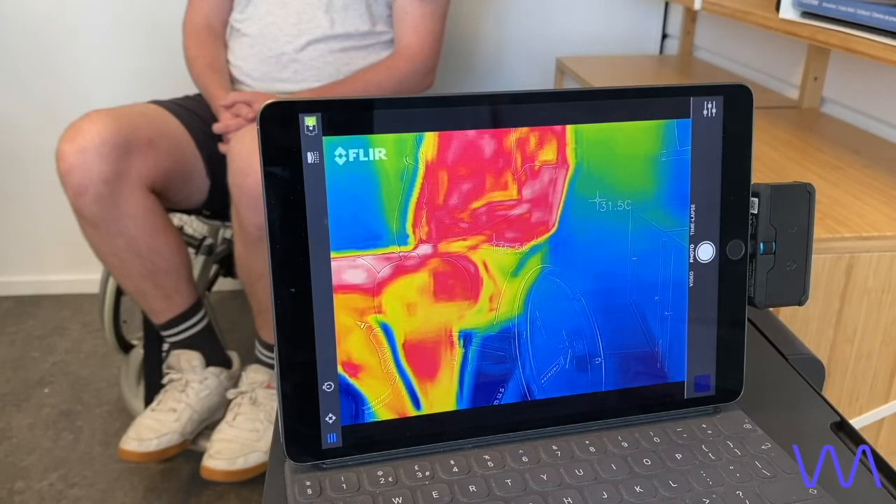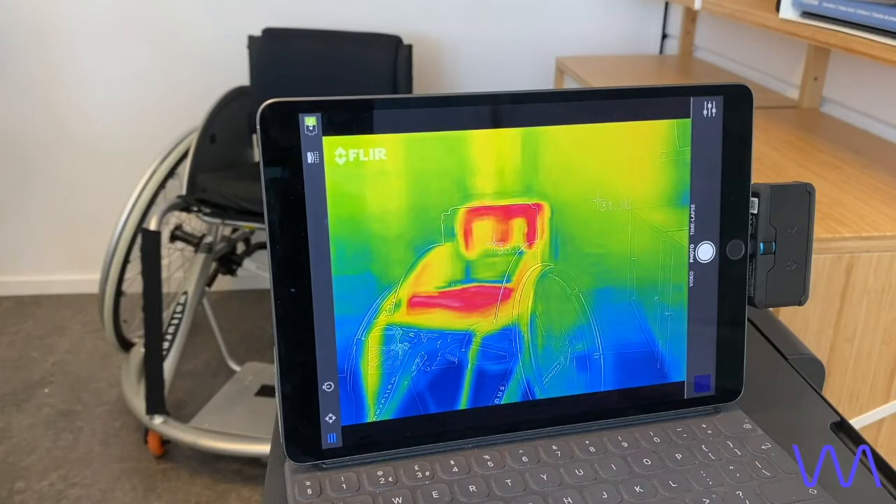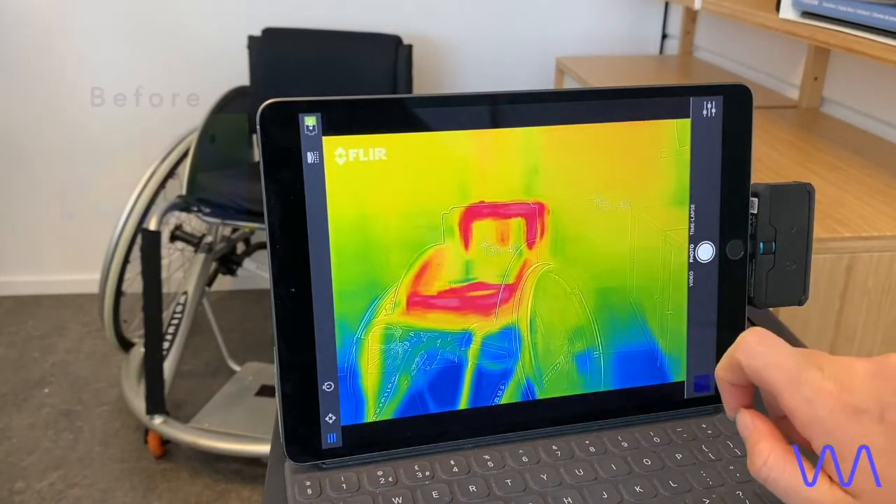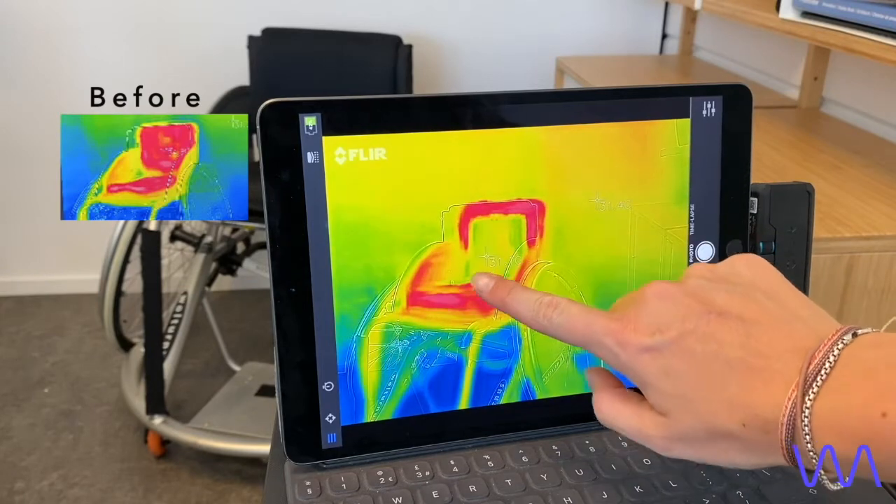So this has almost been 10 minutes, so I think it's time to have a look. You can see also that the environment temperature has gone up. Our office is super hot at the moment. Okay, so that went back to 32 degrees where the channels are. It is 31 here. You can see it's spreading through the whole backrest as we go. So yeah, that's 30.